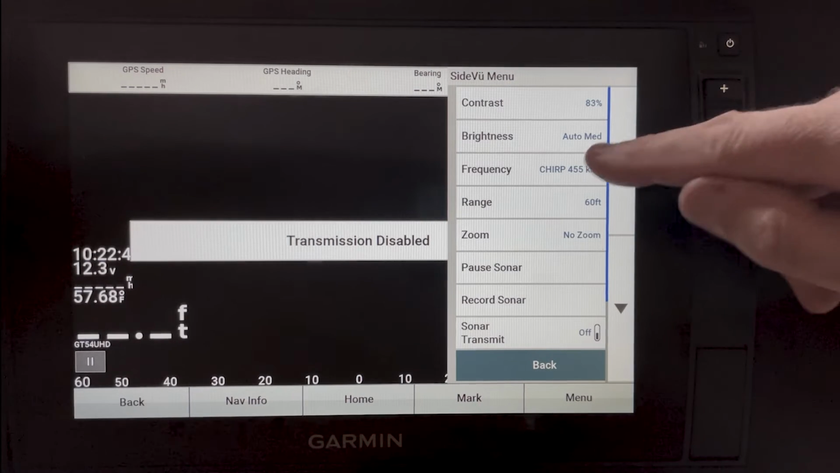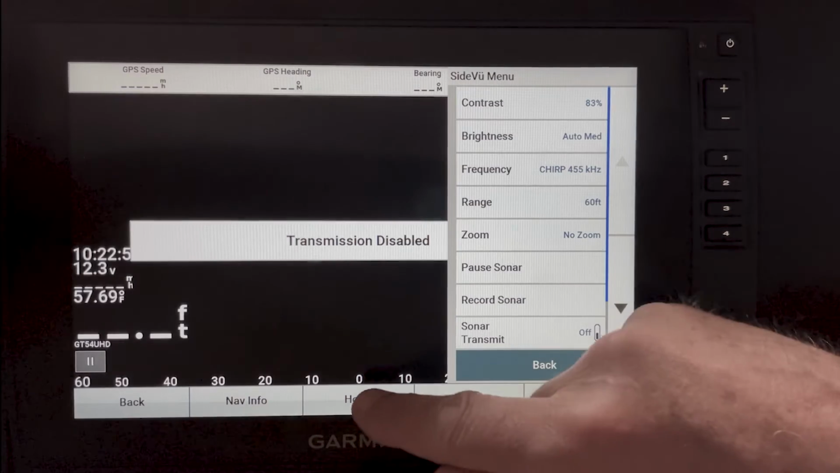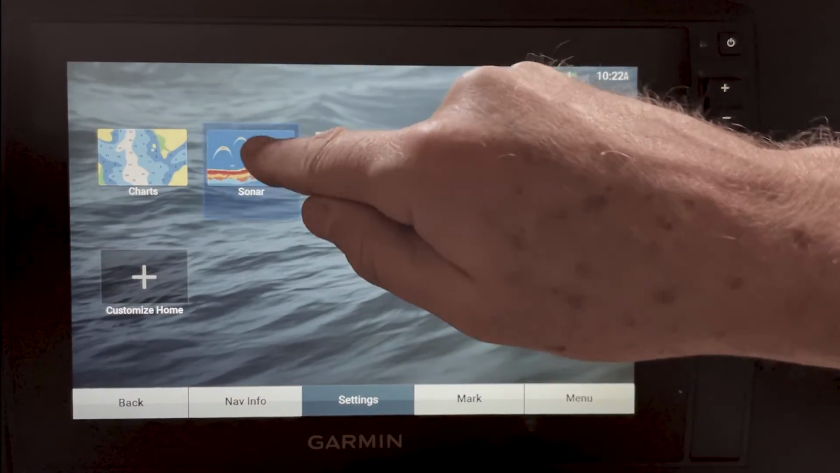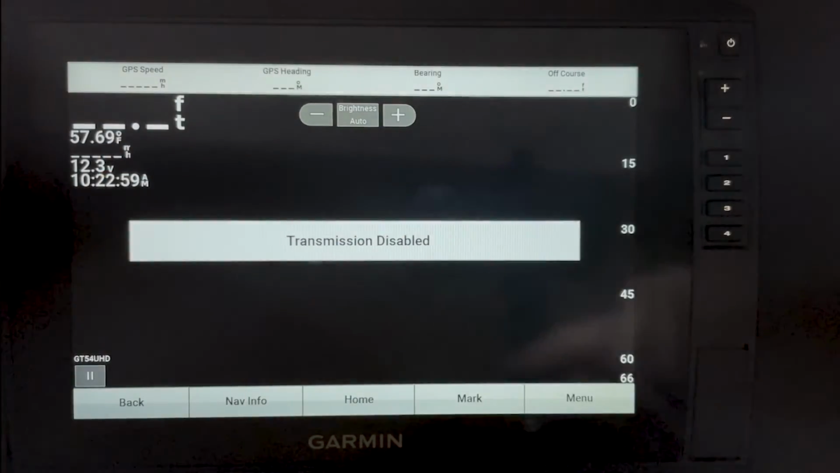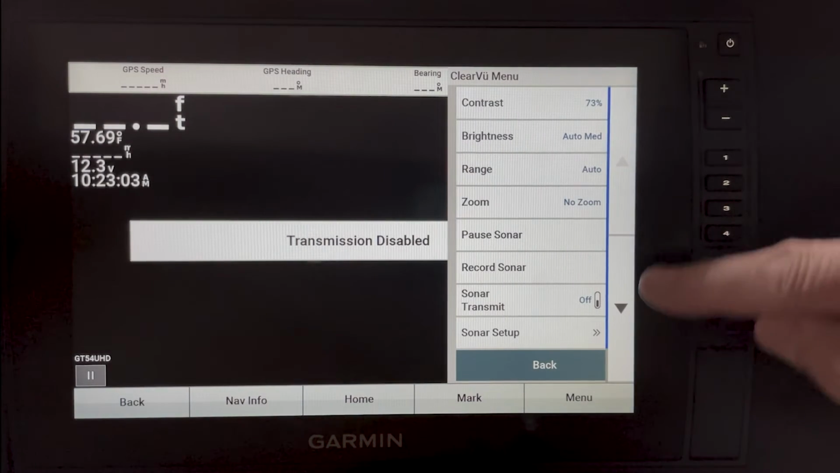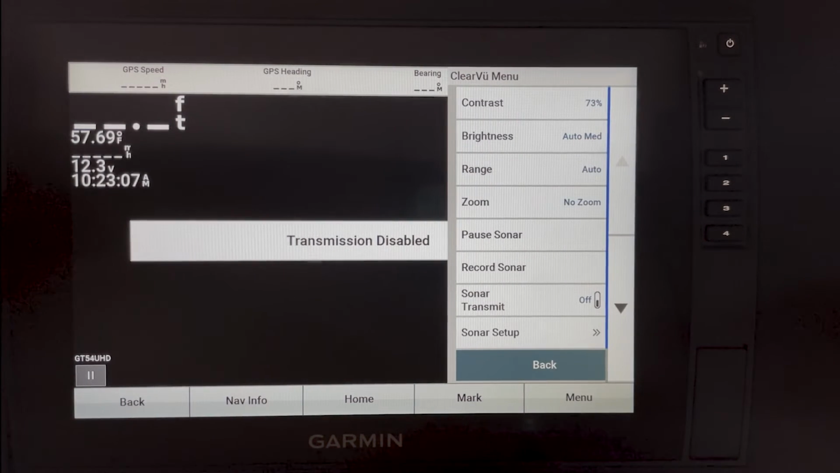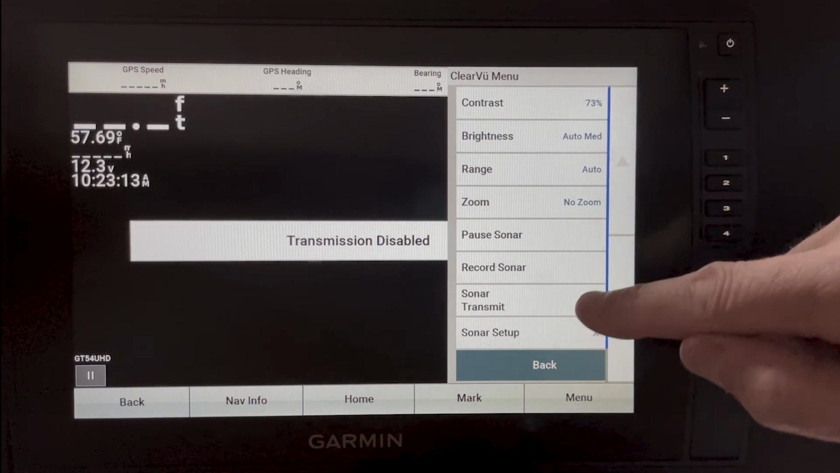Now, these frequencies are all dependent on the transducer that you have connected to it. So if I had a GT56, let's go back and go to sonar and clear view. If I had a GT56, I would have a frequency bar up here and I could change frequencies. But with the GT54, I don't have that option. So that's why you don't see any frequency here.